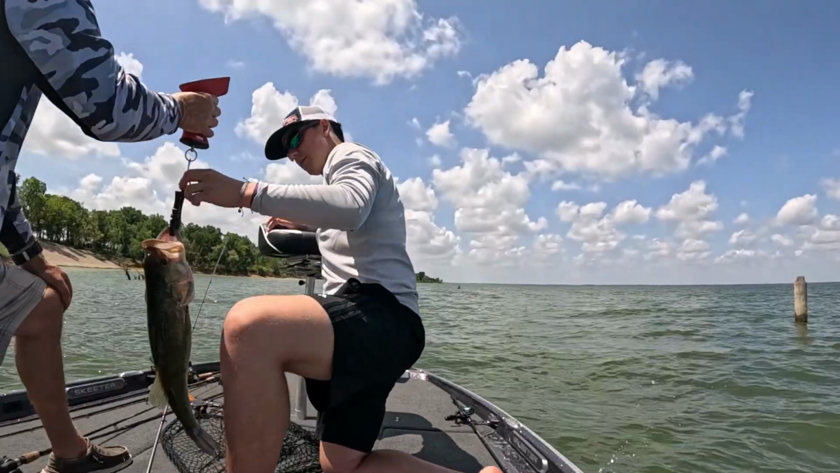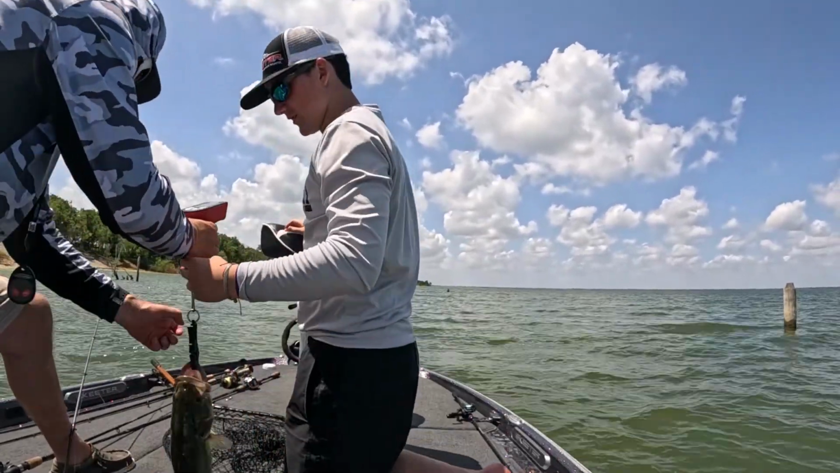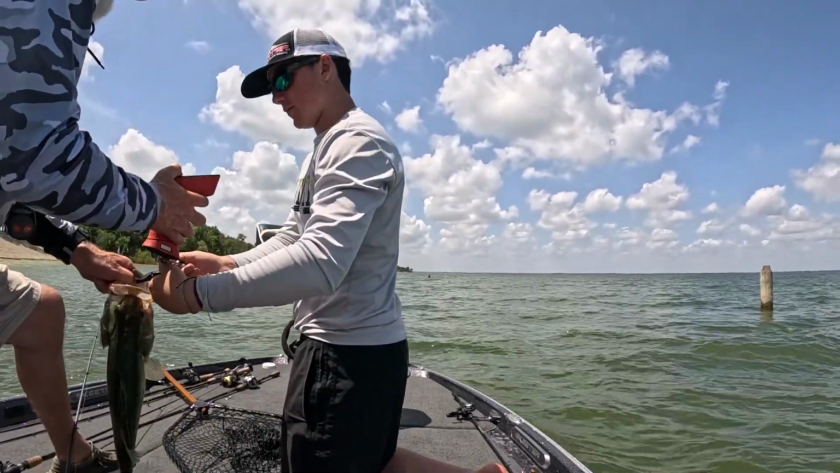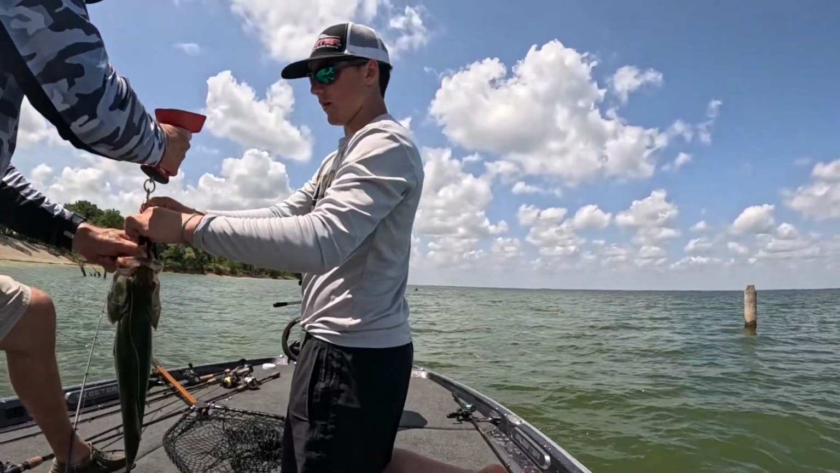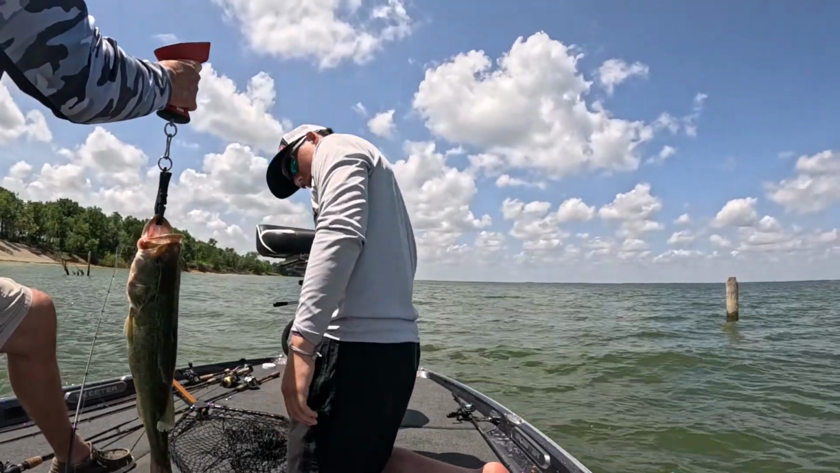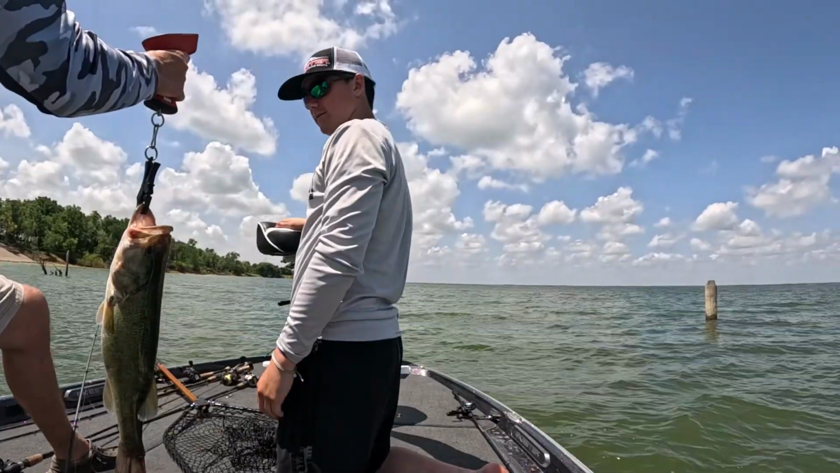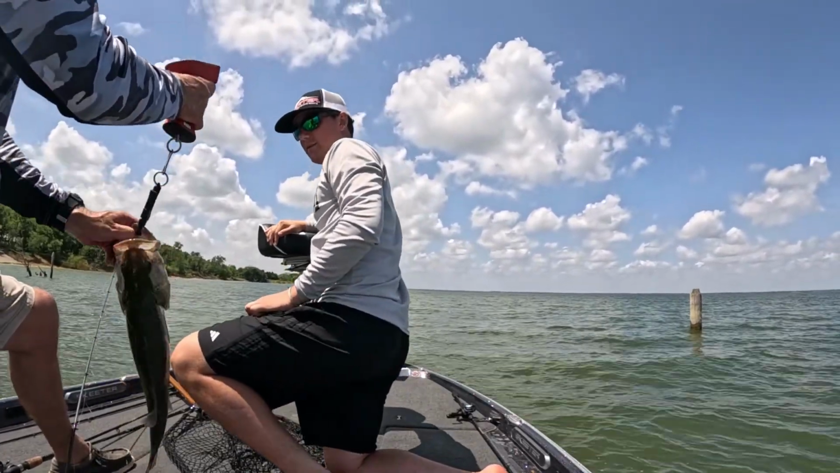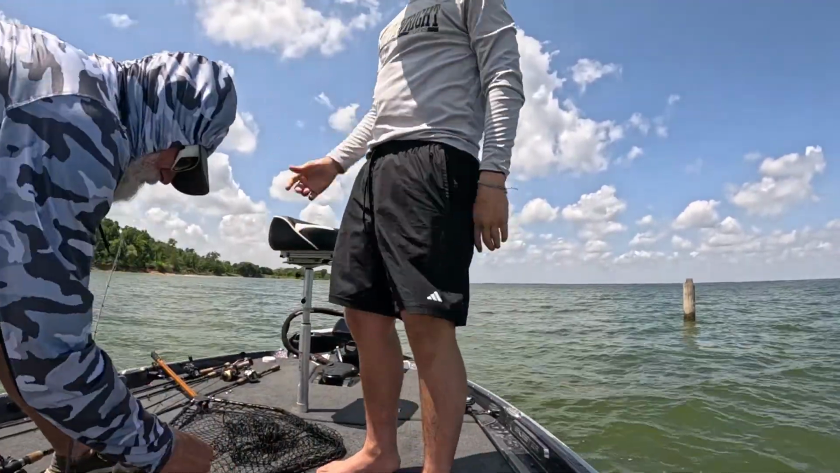What do you think? Why couldn't we do this in the tournament? Hold on. Why don't we catch this fish in the tournament? Yeah, you didn't tear it. Oh, why'd you take it off? Oh, you want it back on? Flip it. What do you think it is? Like 5. 4 and a half. A little over 4. 4 and a quarter. 4:30. That's not bad.